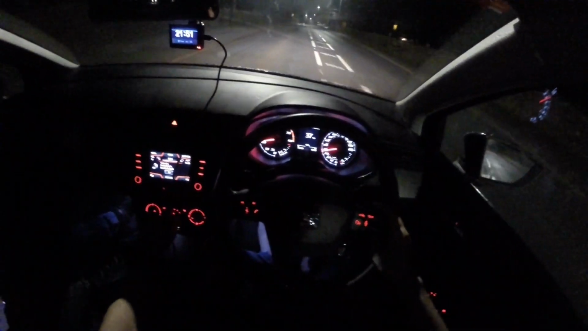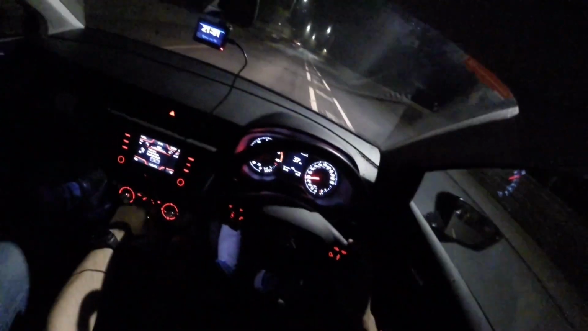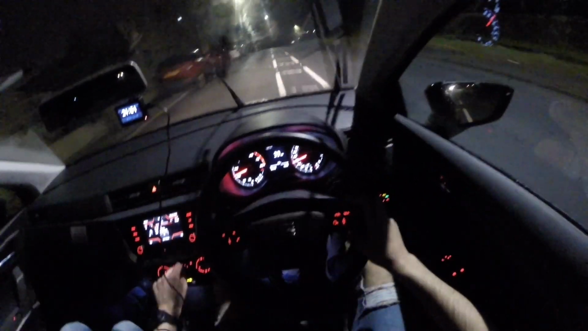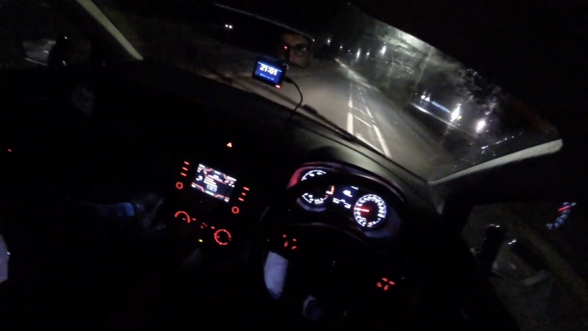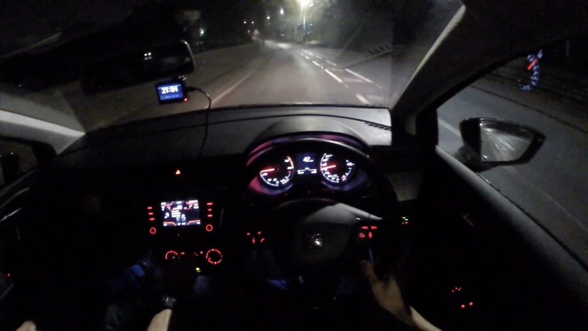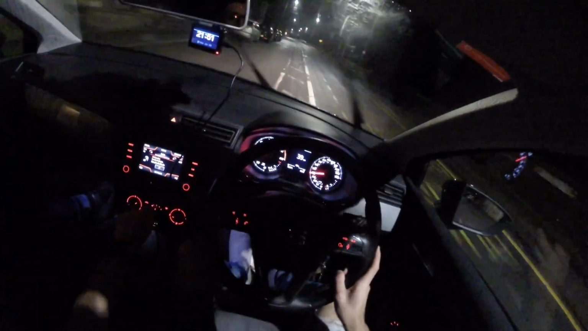Can't see much. It's getting a bit cloudy. There's a lot of houses there, isn't it? A lot of kids and a lot of stuff.